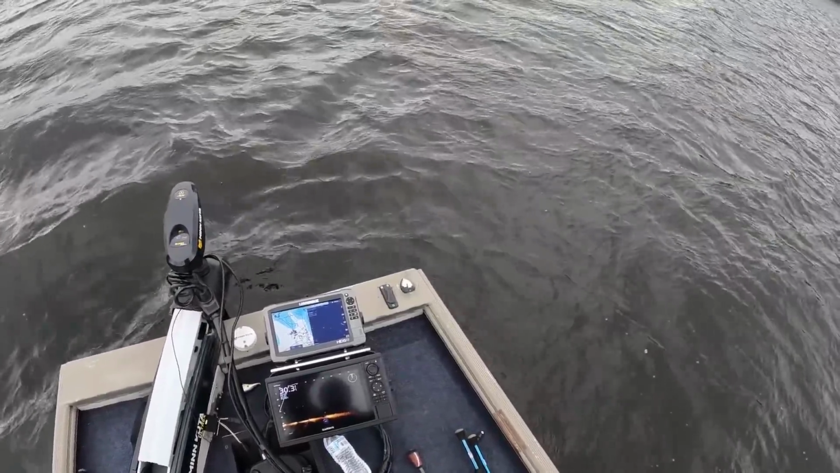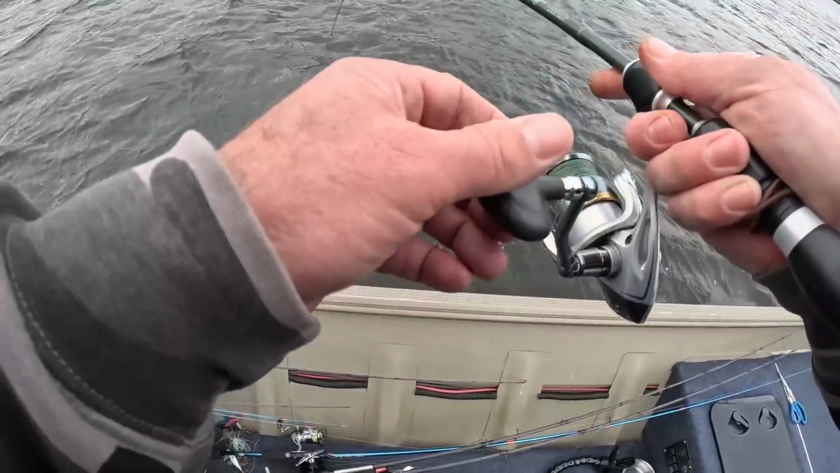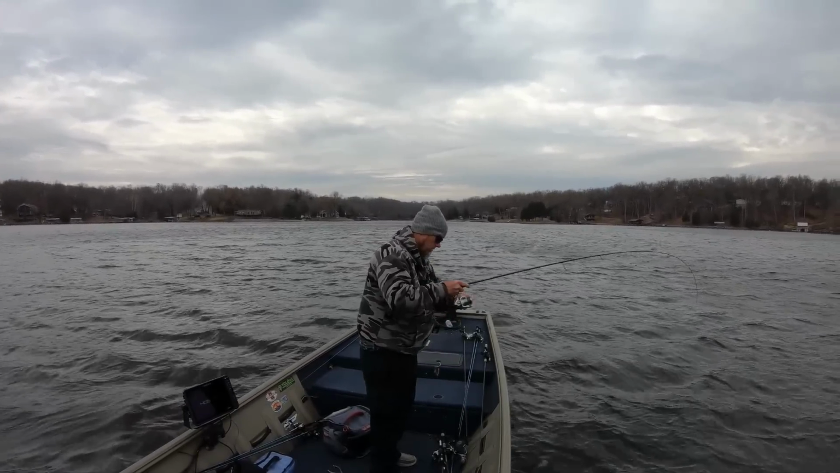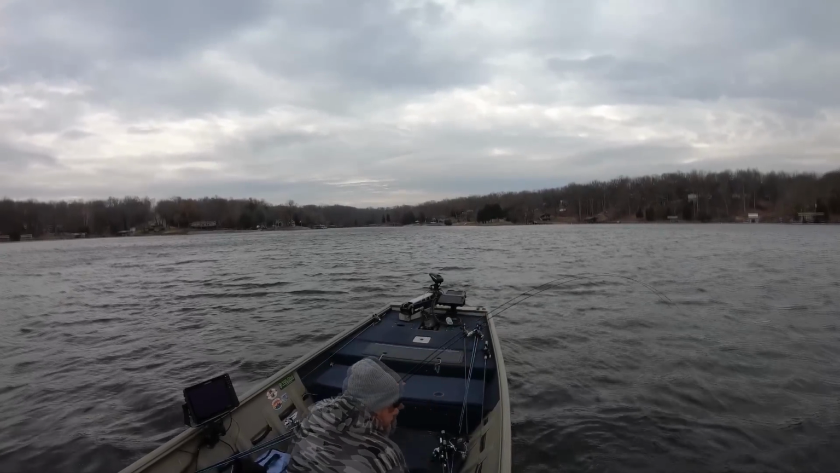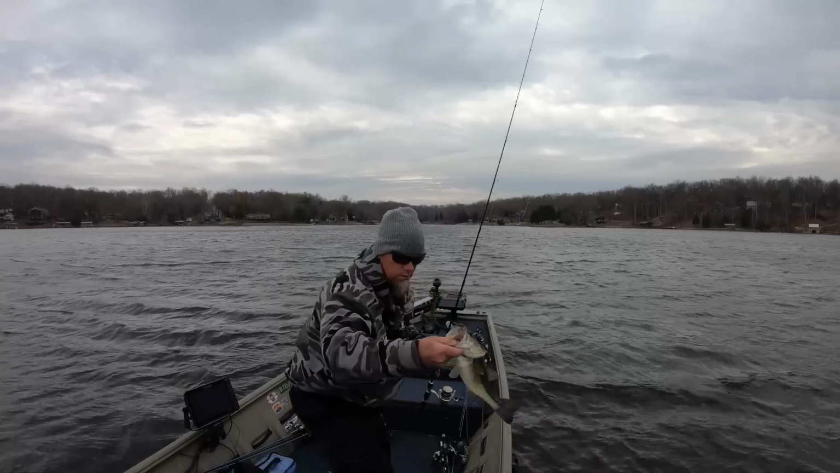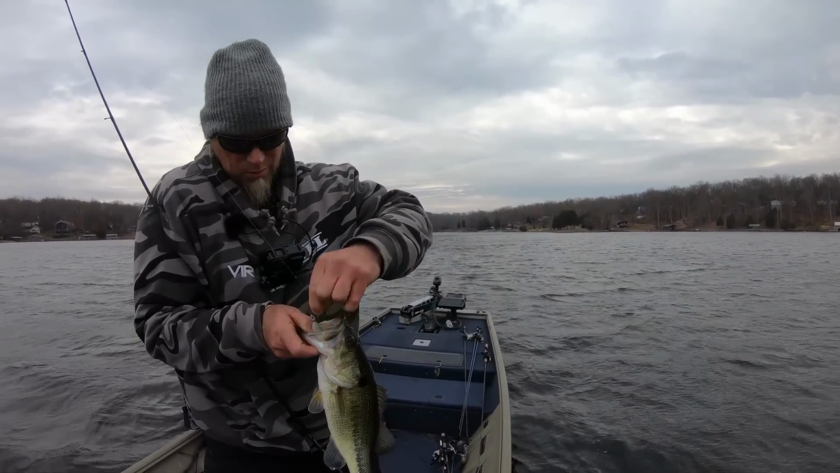There he is. There he is. I brought that up to that fish. It's a nice fish. He ate it. He freaking ate it, man. Look at that. Chomp. Almost came out his gill plate, man.